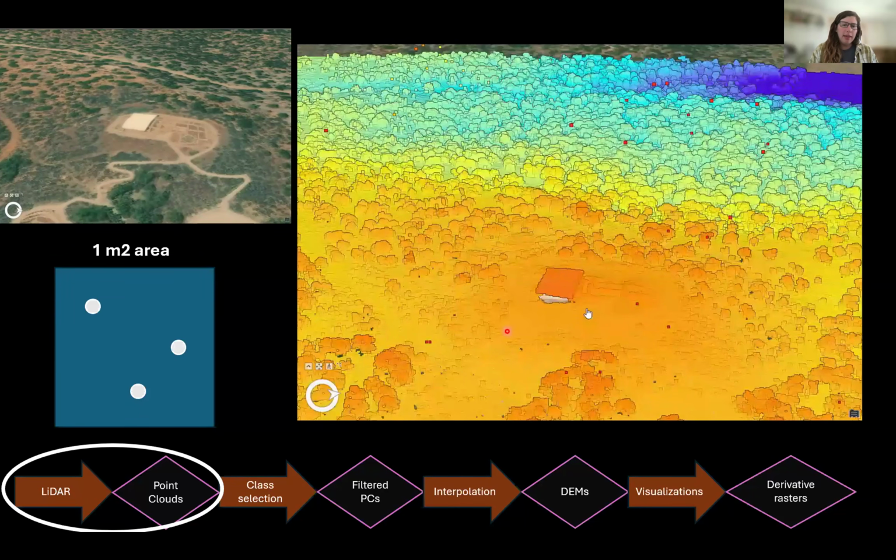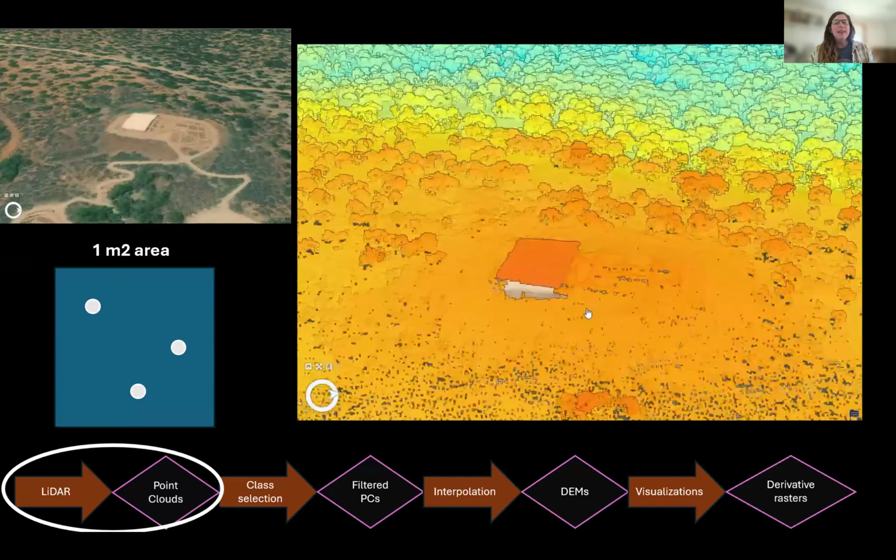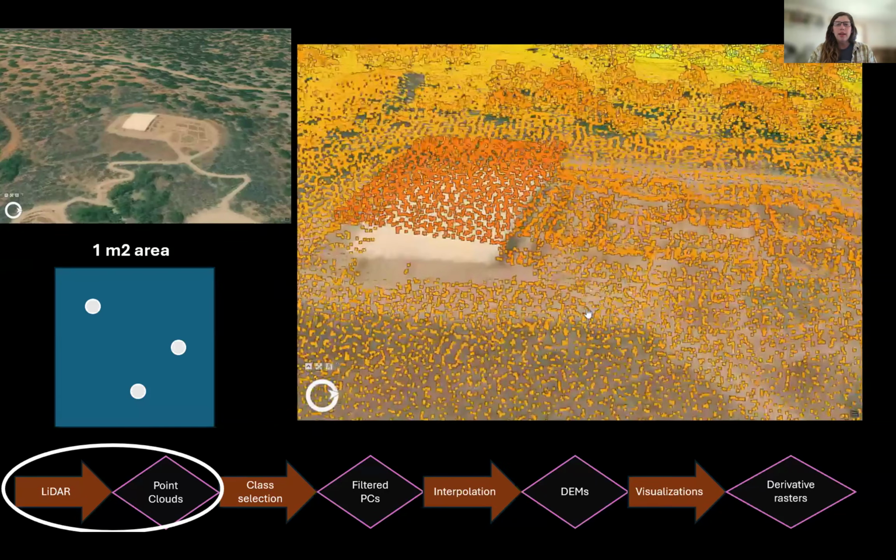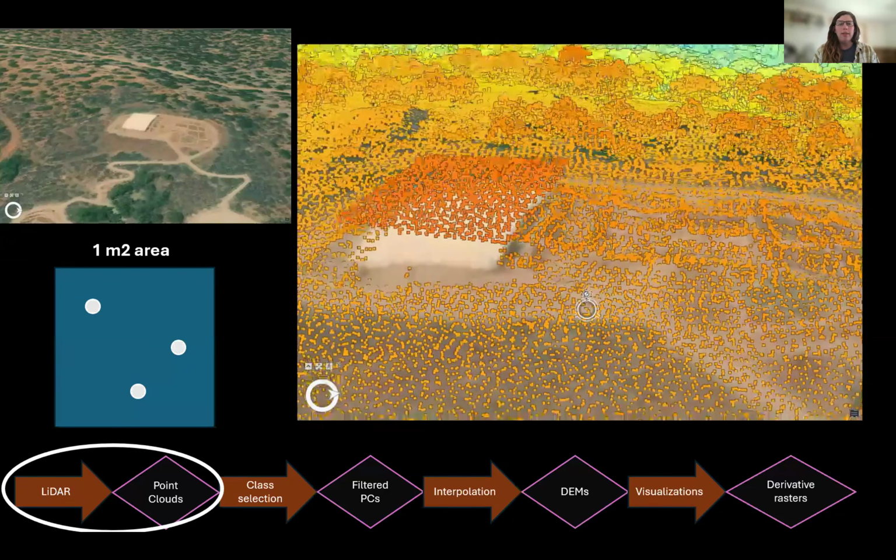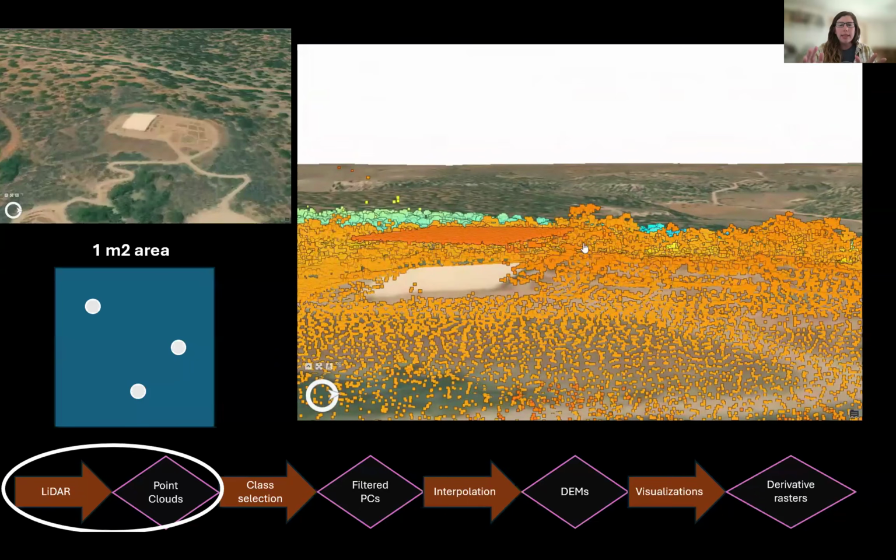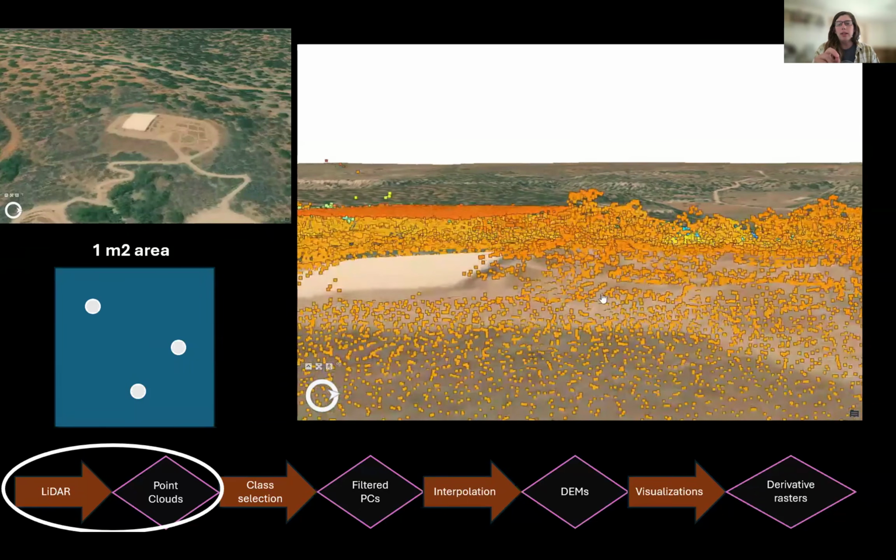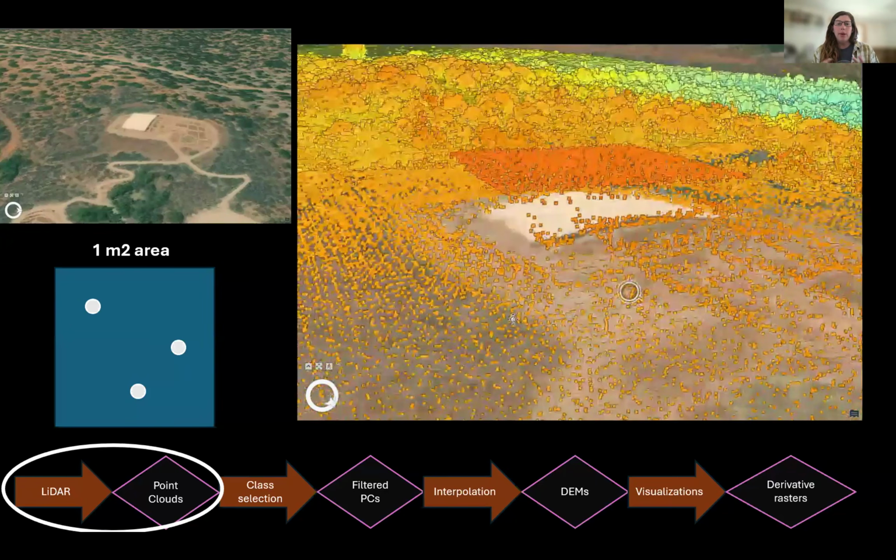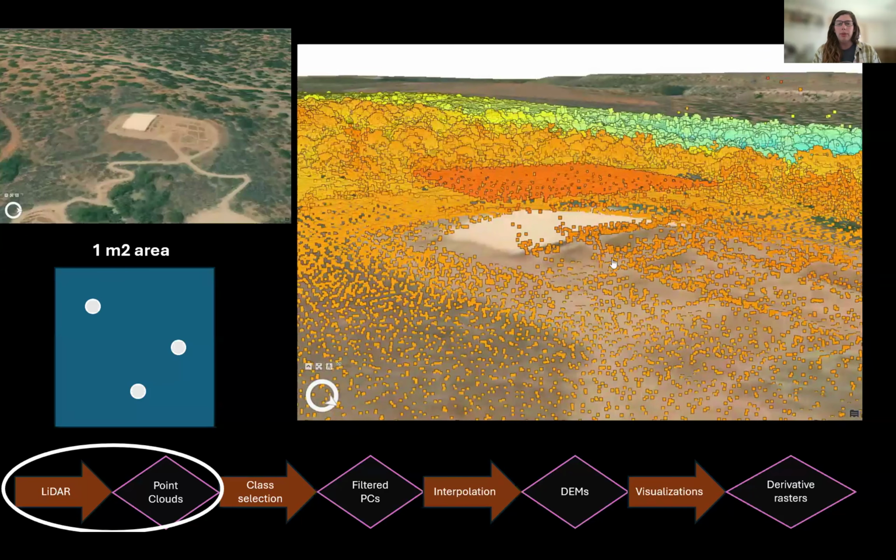And then here I have a video, which hopefully will play. Yes. So as it kind of zooms in, we go from seeing this sort of continuous, colorful kind of rainbow landscape to seeing the individual dots for the individual LiDAR points. And we can see that there's quite a bit of space in this case between the LiDAR points.